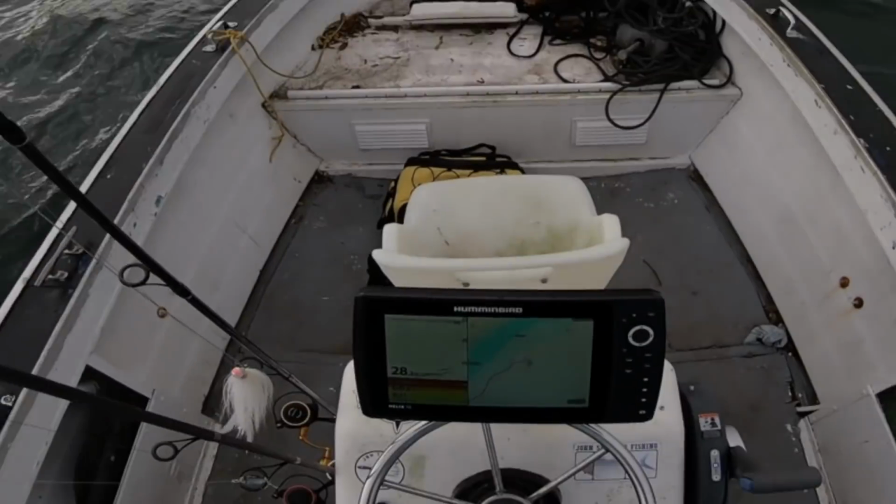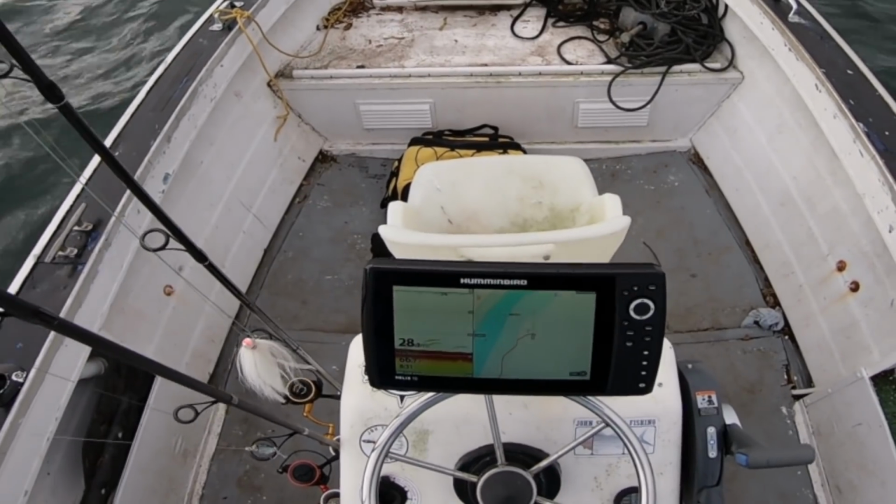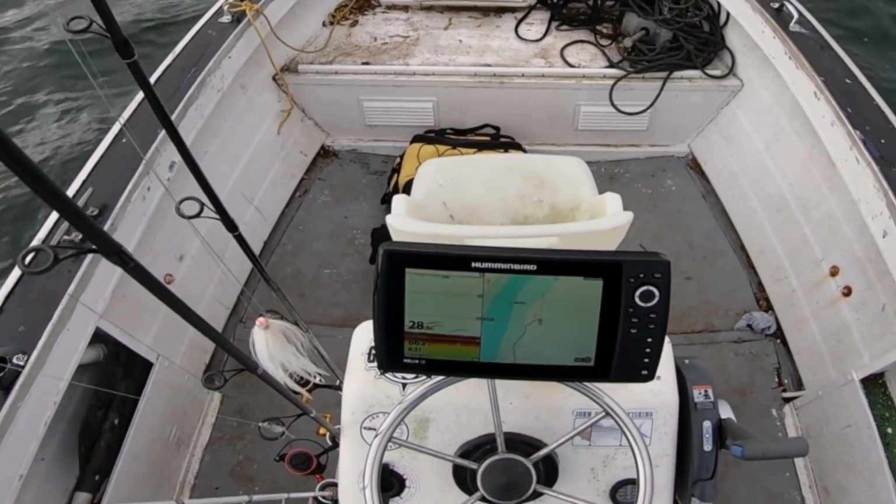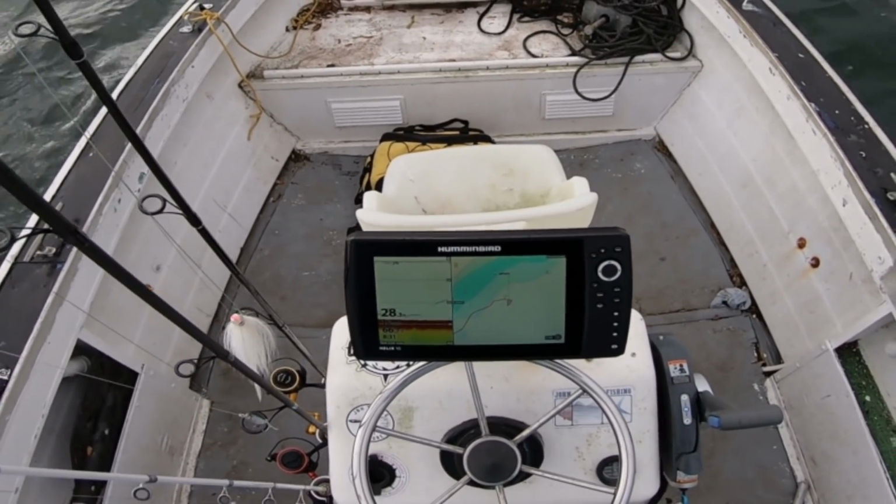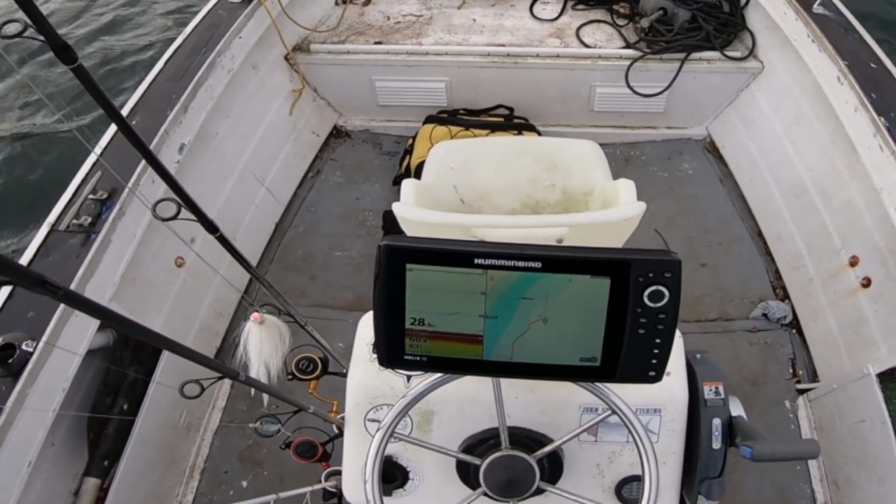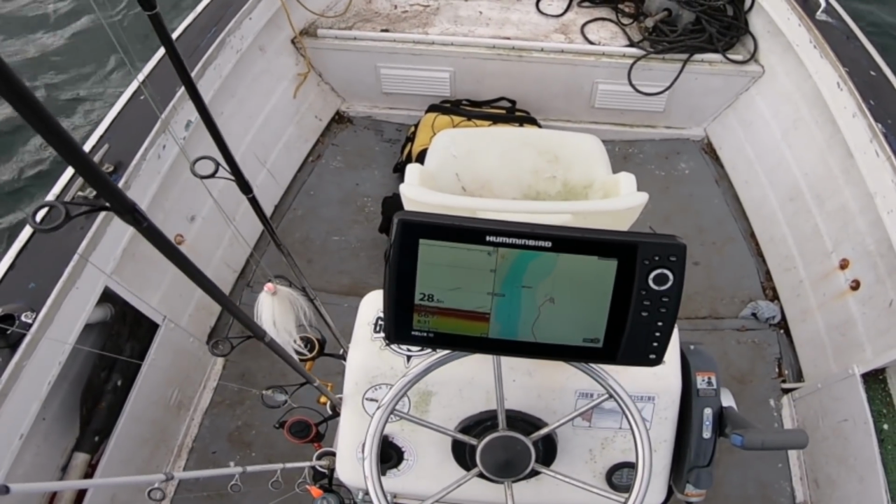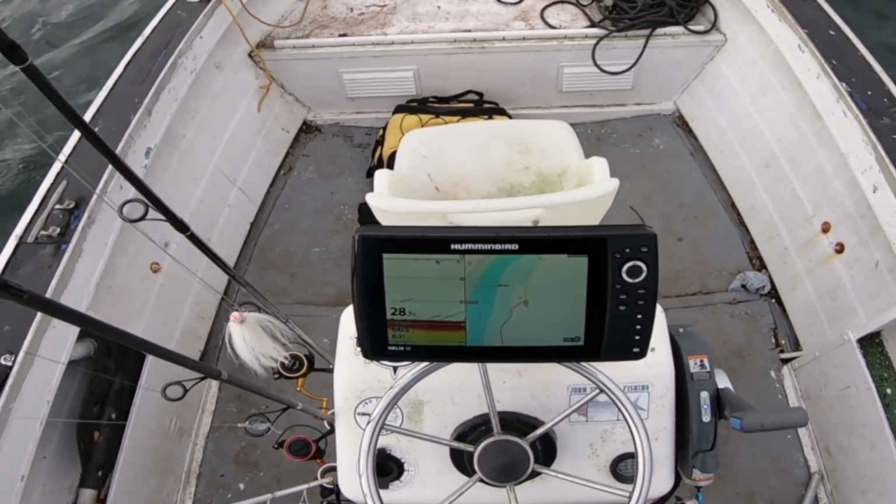Oh, I've been waiting for this since I got that trolling motor. This is the start of the 2019 Blackfish season in New York, and what I'm excited about is this is the first time I'm going to get to use the spot lock feature on the trolling motor for Blackfish. I've used it for porgies, and I've used the motor for drift control for fluke, but this is different. You really need to get right on the structure for these fish.